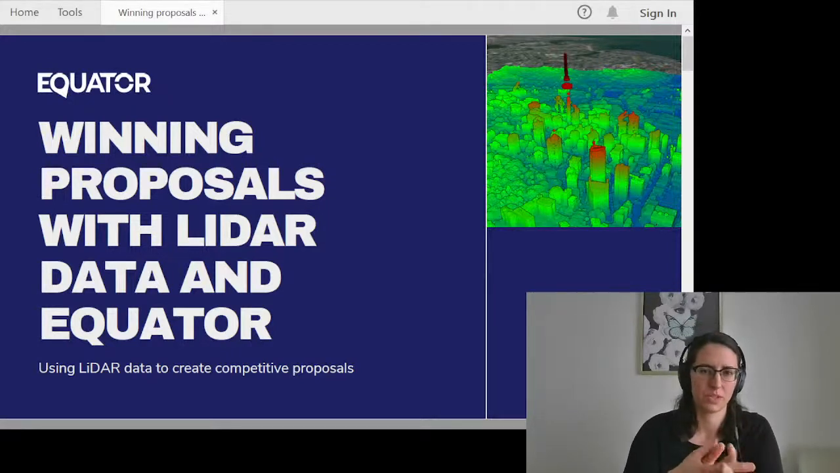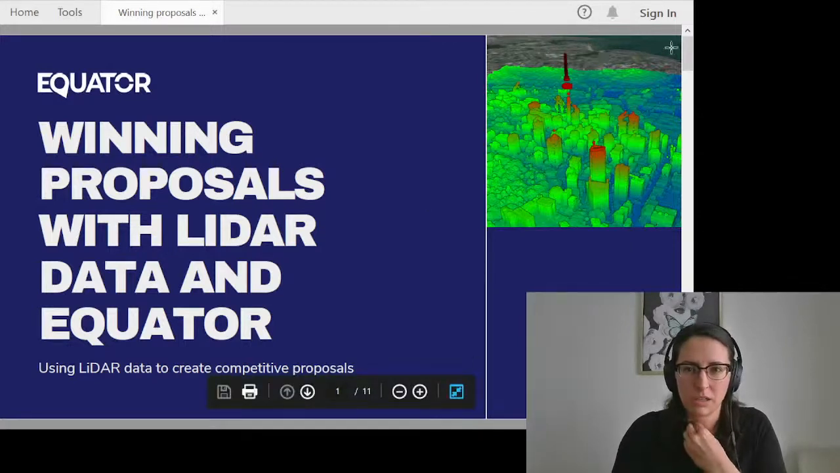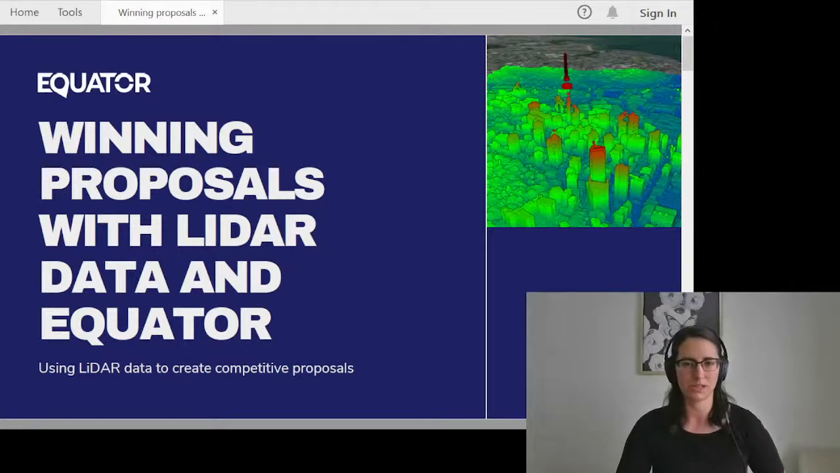Just going to wait another minute or so here. On our intro slide here, you can see some gorgeous LiDAR data, if I do say so myself, in the background there. All right. Okay. So hopefully anybody who's interested is already with us. And if they're not, good riddance.